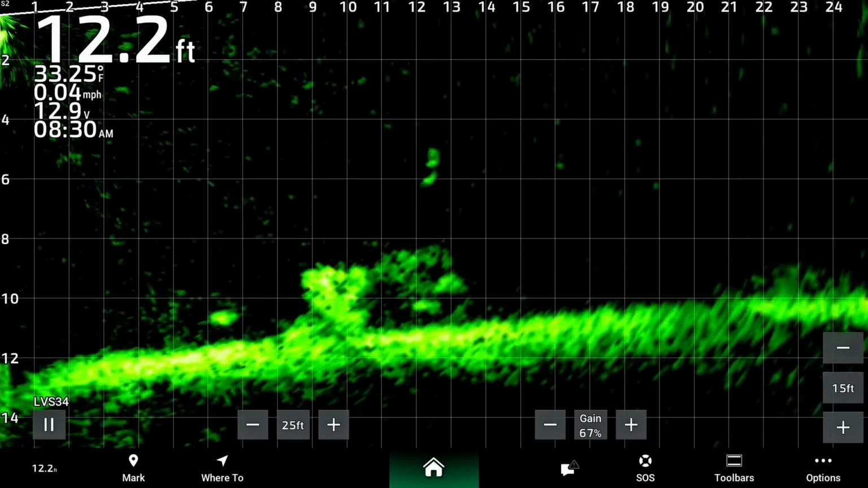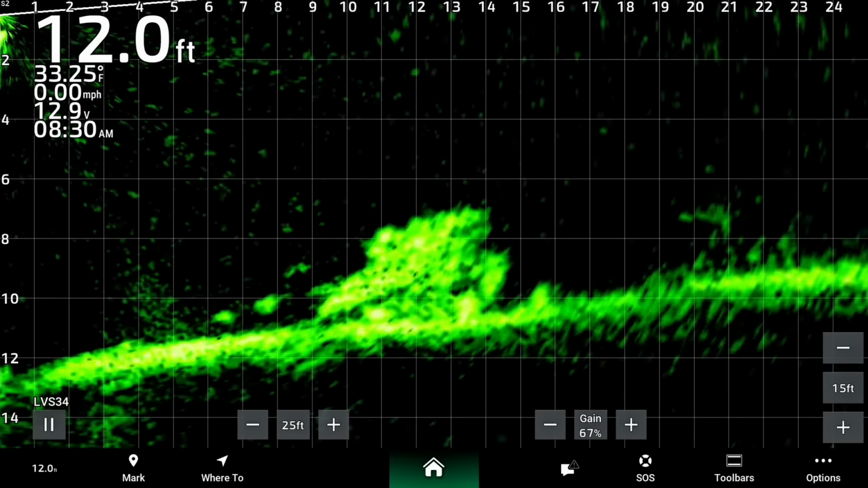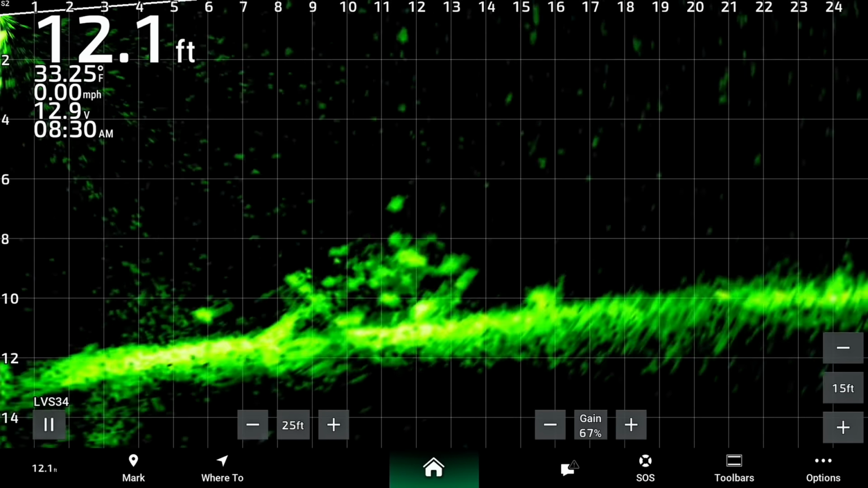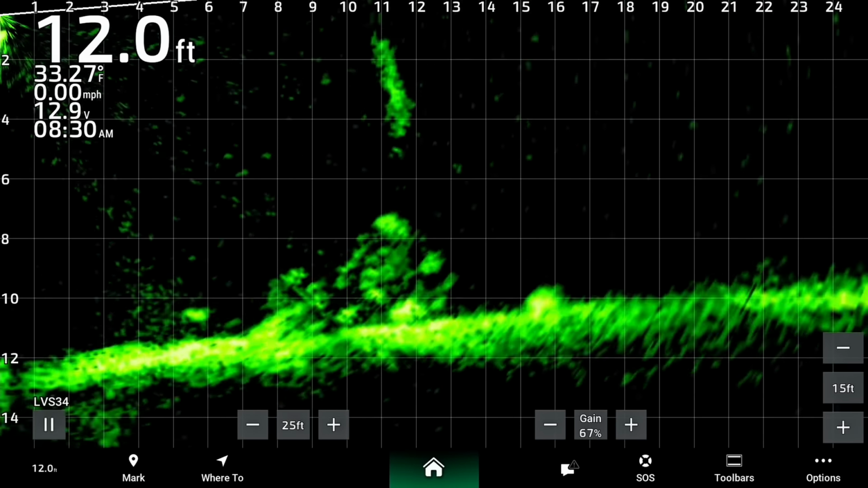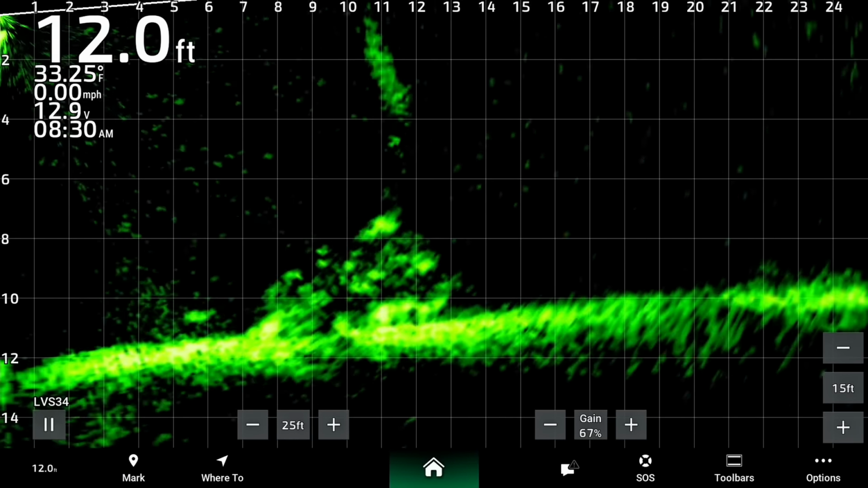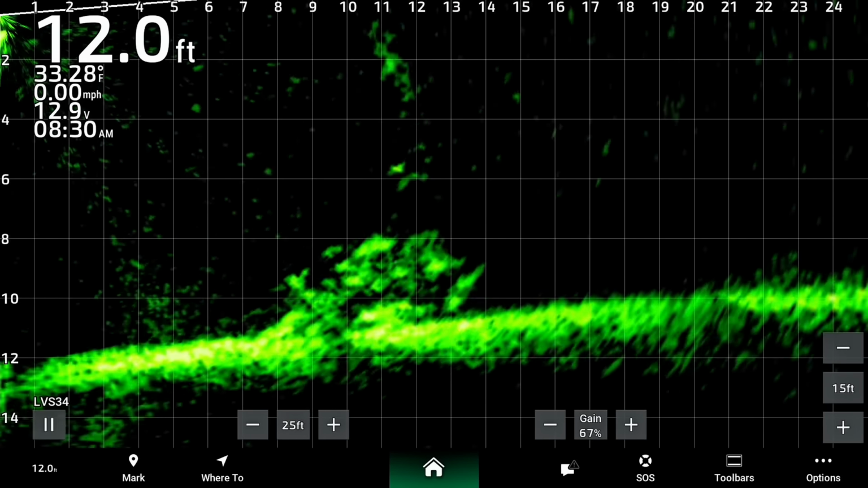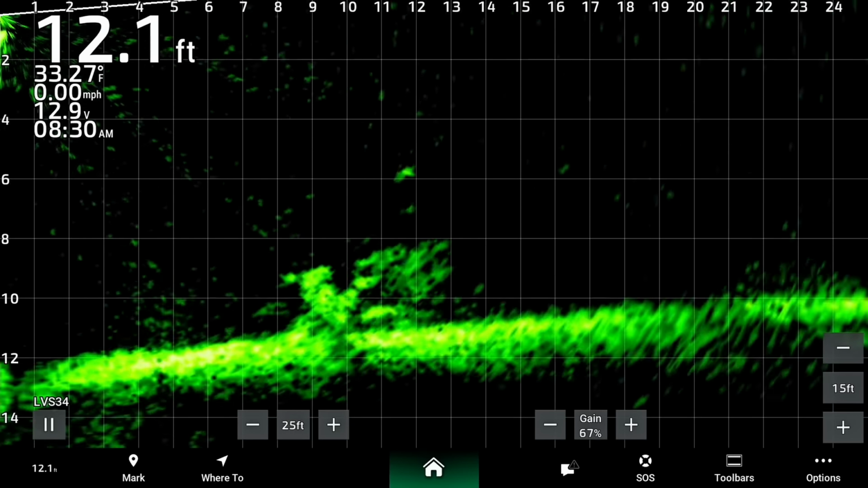So in this pile, there's at least 4 big crappie here. And when I was dropping down, I knew that I'd be able to get at least one, but the one on top decided to bite. I missed it. But if you look closer at that screen, you'll see that those big crappie show a harder return compared to the smaller ones off to the left.